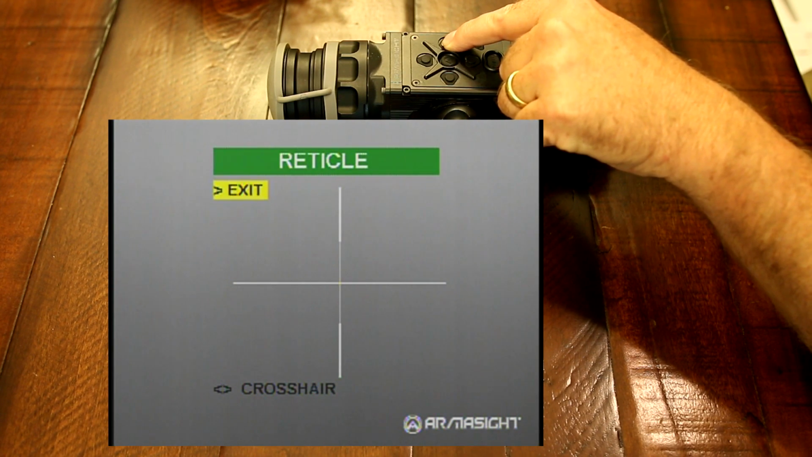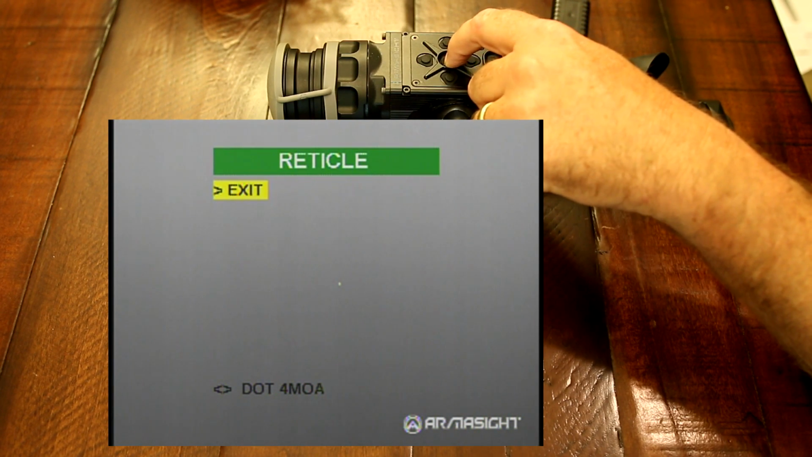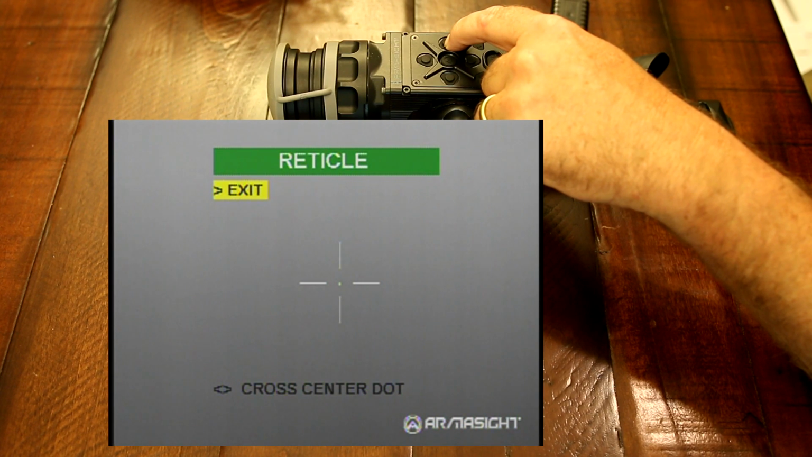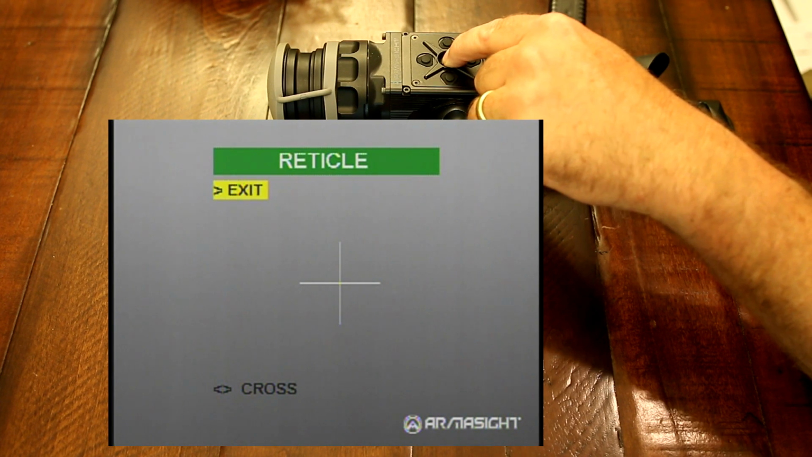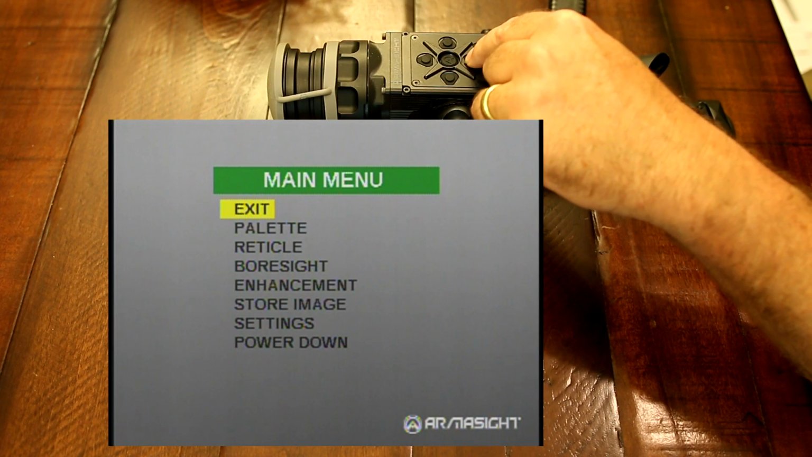And then we're back to your standard reticles that are in all the standard ZEUS and Apollos. So there's your reticles, and you saw the new ones that are only available in the Pro line, which are your mil and MOA reticles.